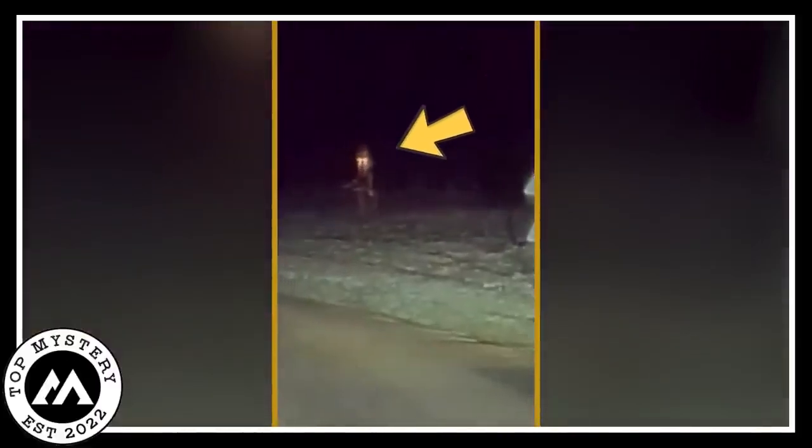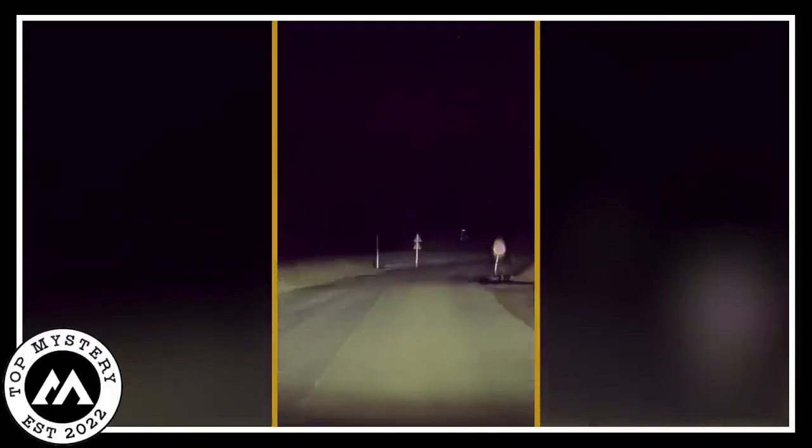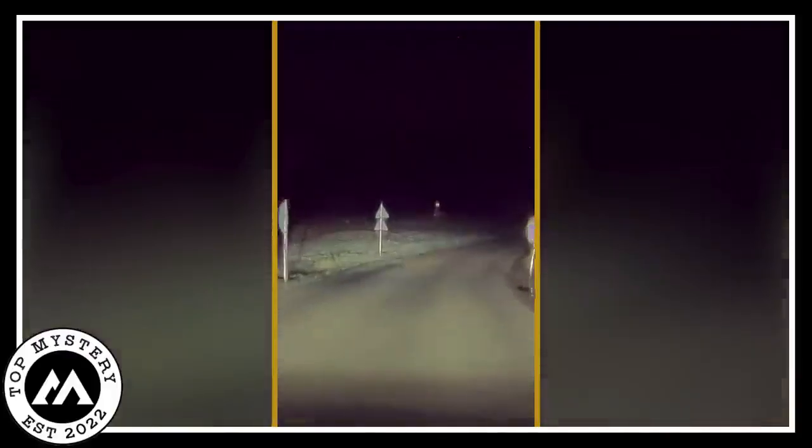Imagine stumbling upon something like that in the middle of nowhere, enough to give you goosebumps. The mystery remains unsolved, just like the creature in the woods, forever hidden in the darkness. Sometimes the world surprises us with its cryptic secrets, and this is one tale that'll keep you guessing.